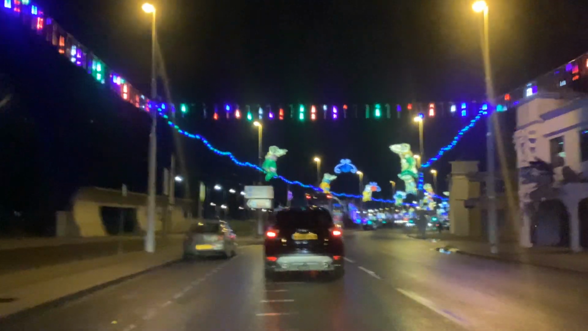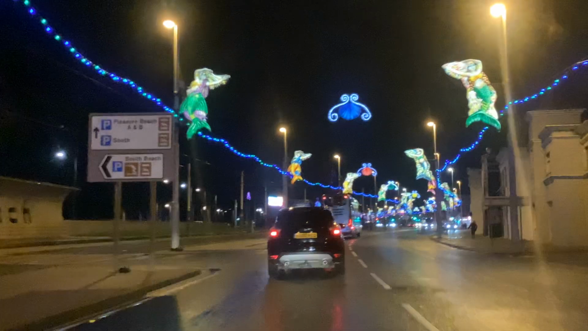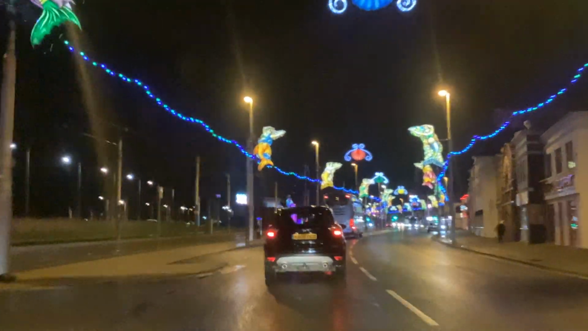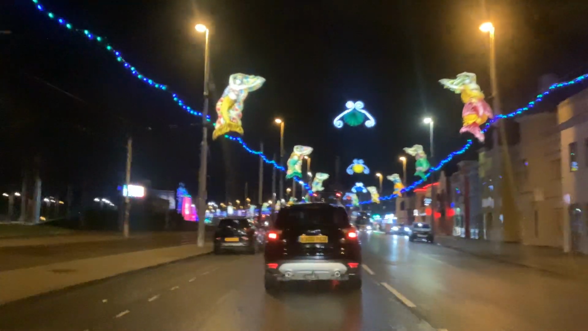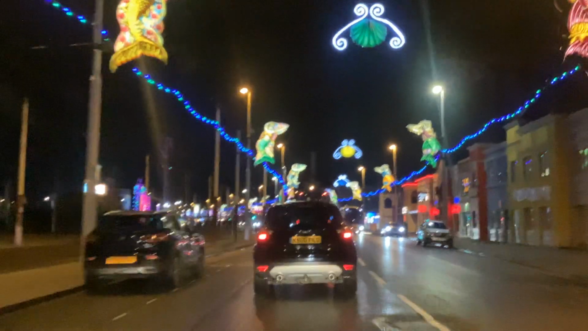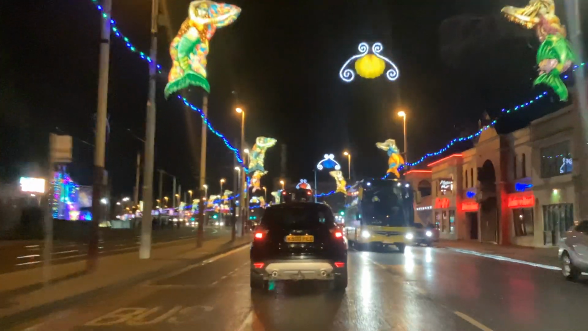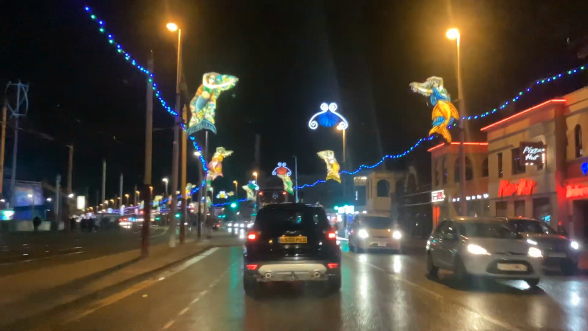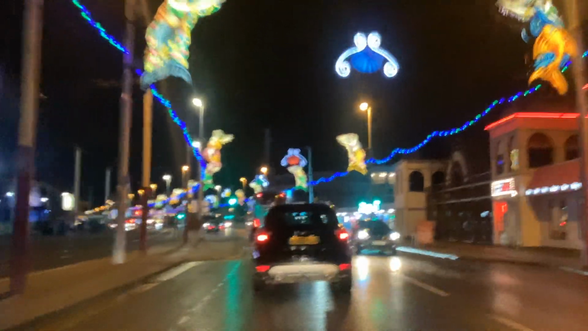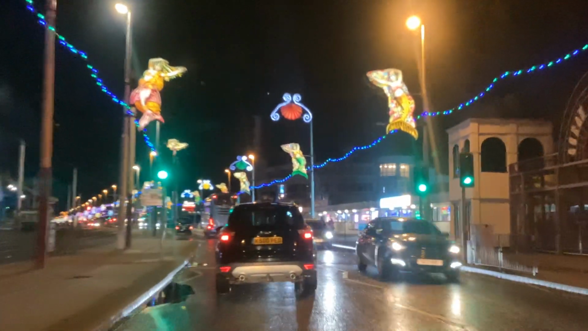I would be going a little bit faster, but there seems to be a coach ahead of me there. So we've got mermaids here, or sirens, whichever ones they are. They're one of the two. It's definitely a kind of a fishy nautical feel there. Just going past Mr. Chippy, which is closed. I say it's now 8 o'clock. On the left hand side we've got the fountain, the water fountain light show. And we're just going past Pizza Hut. And believe it or not, Pizza Hut is still open.